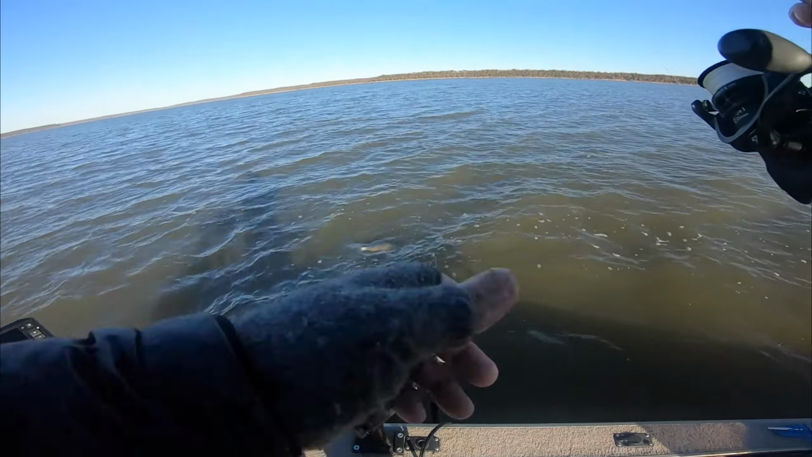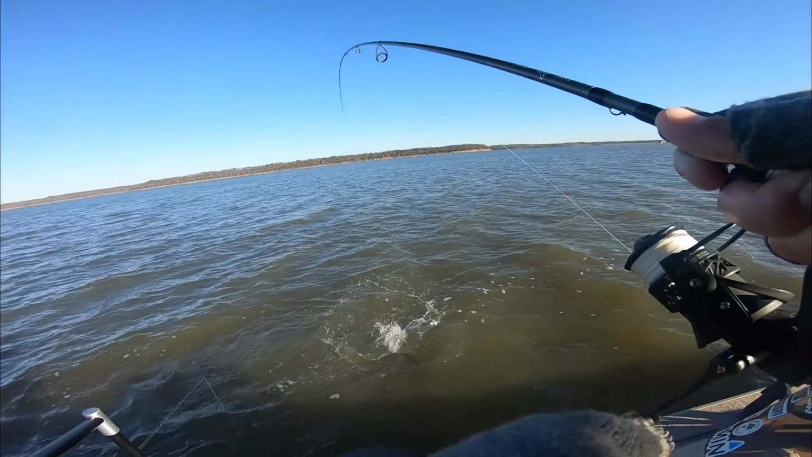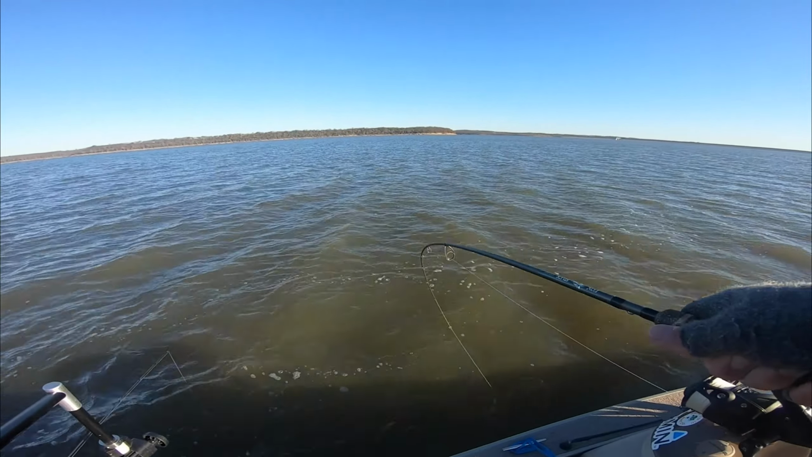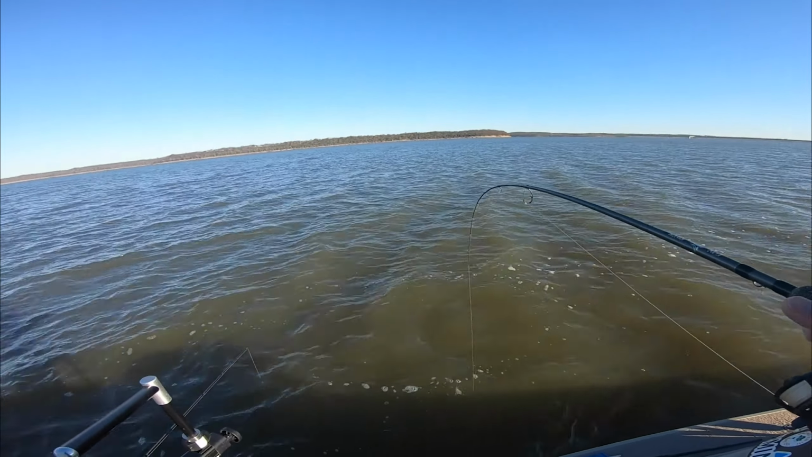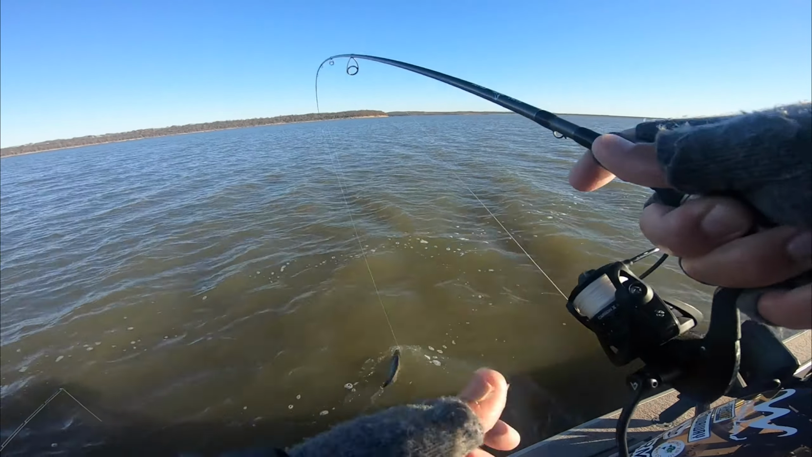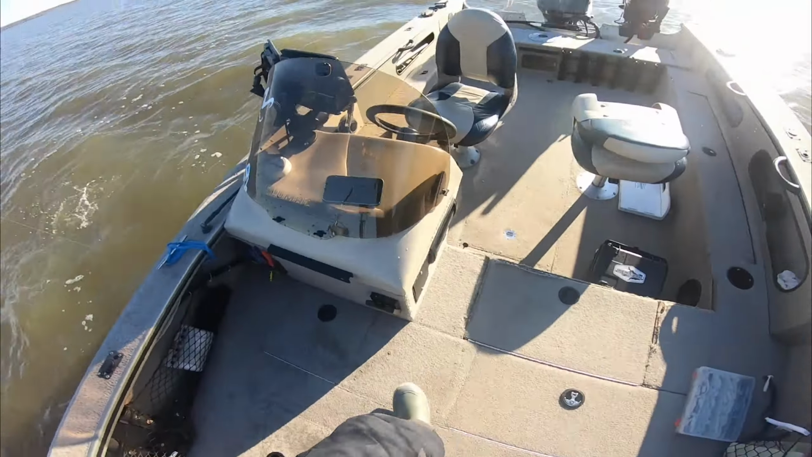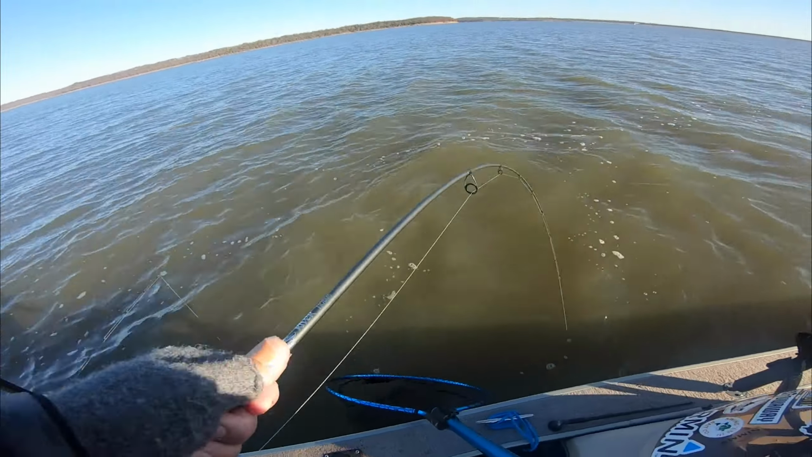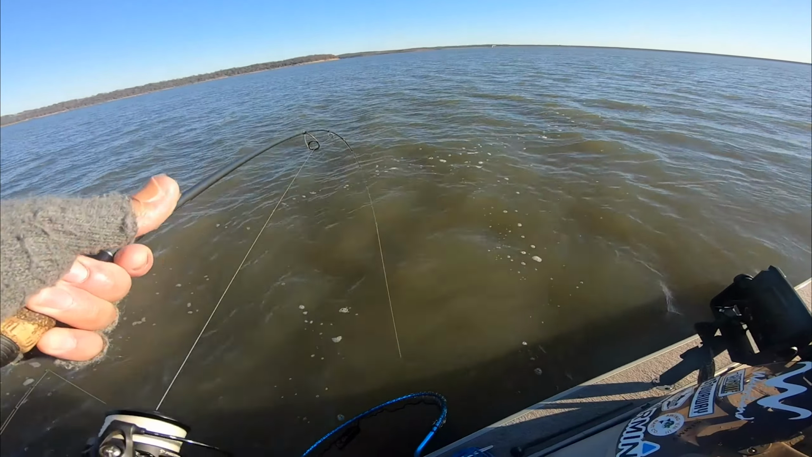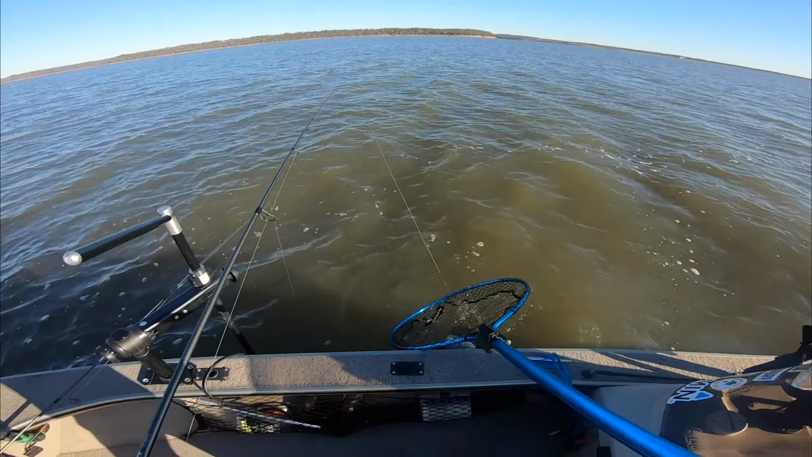Still have a jig wrap down there. Nope. What do we got? Oh, the laziest wiper of all time. The fattest, laziest wiper that ever lived. It's a big one. Oh, he's just now realizing that he's hooked. Yeah, wow, he's got that choked.